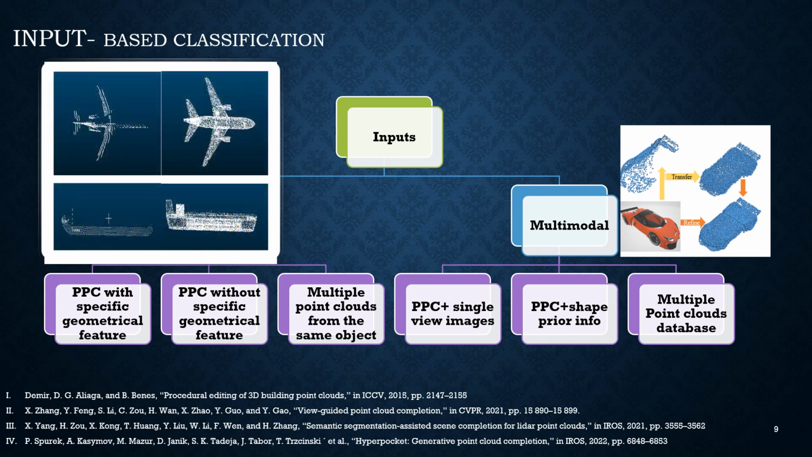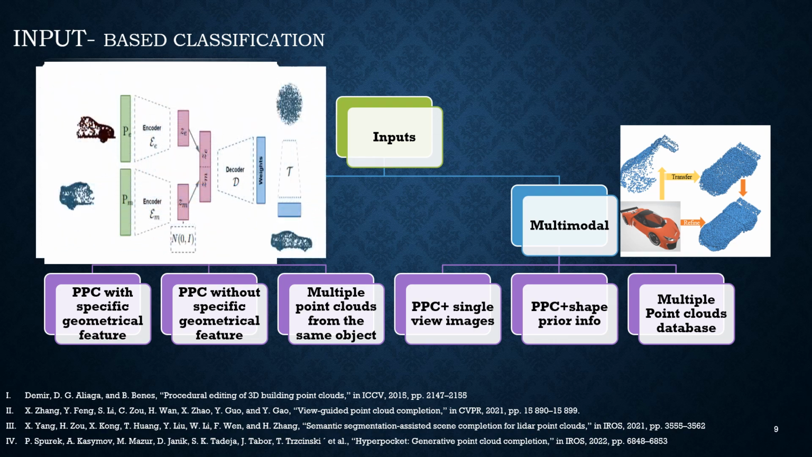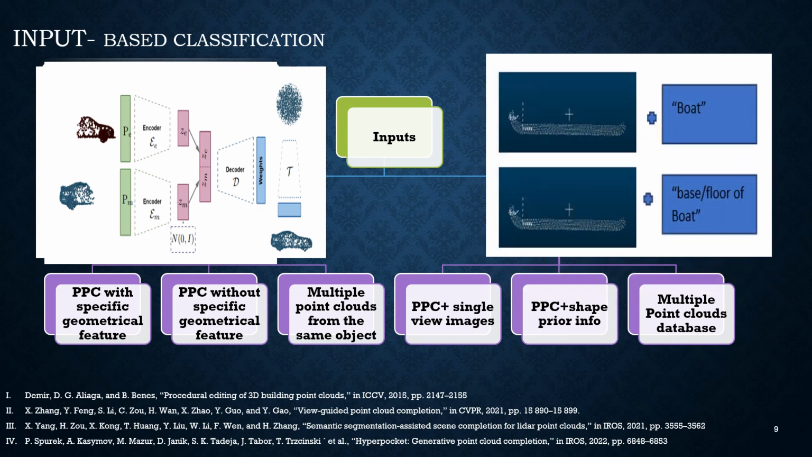Deep learning-based completion methods do not have such requirements. There are a few papers that use two partial inputs of the same object as complementary inputs. Many recent works use multimodal inputs for improved completion results. These multimodal inputs can be a combination of partial point clouds with single-view RGB images or with shape prior information like object labels or semantic data from a point cloud database.